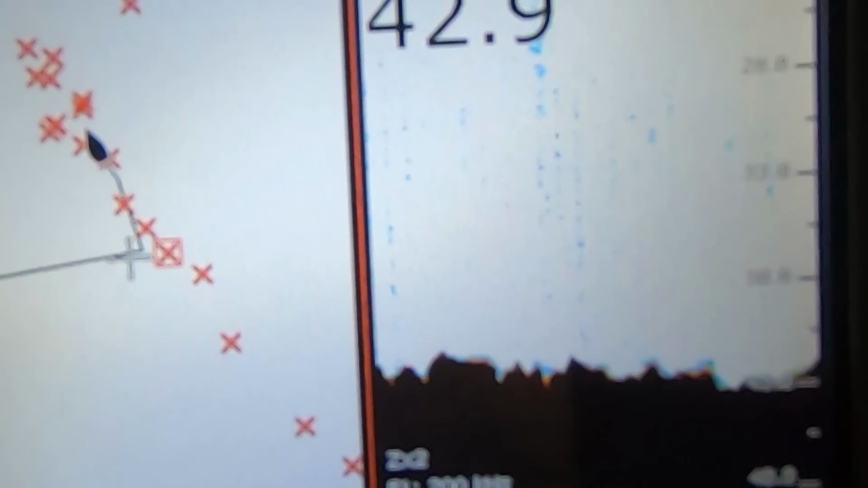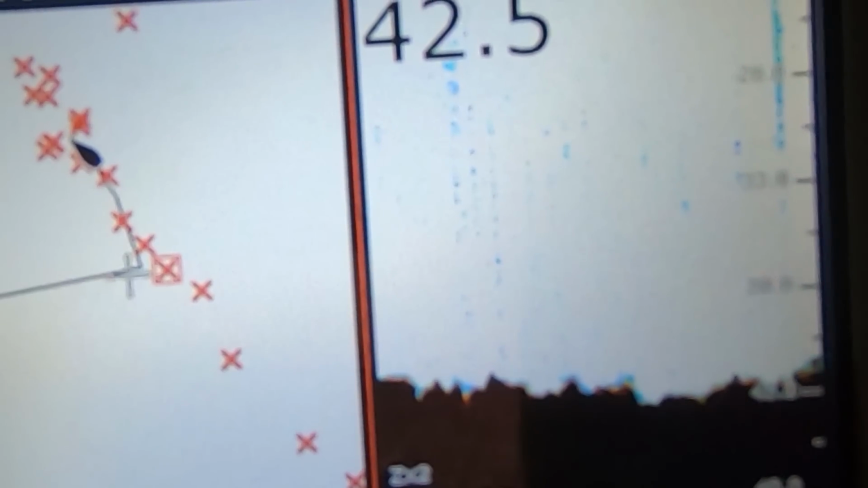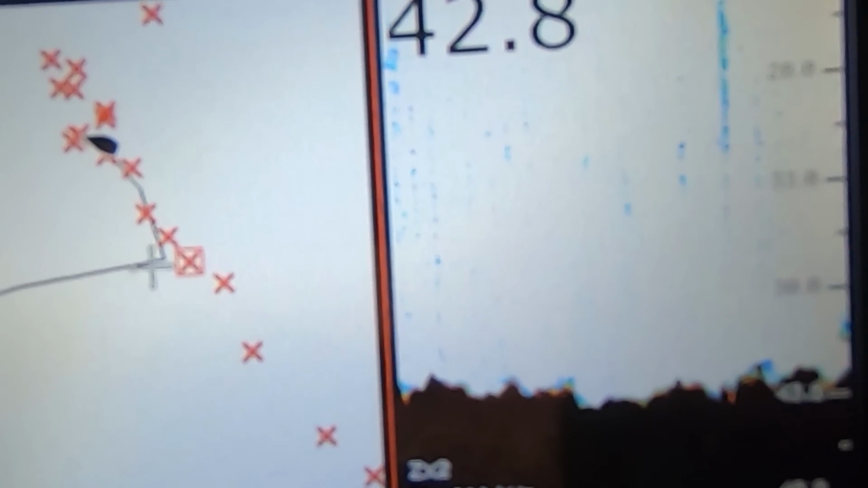All of the red crosses on the left of the screen are where we've either seen good bommies or schools of fish in the past and marked them. You'll also see the black icon, which is the boat. This whole area is rough and reefy, and while this definitely still holds bait and fish at times, they will most likely be concentrated around the larger structure that we're about to show you up ahead.